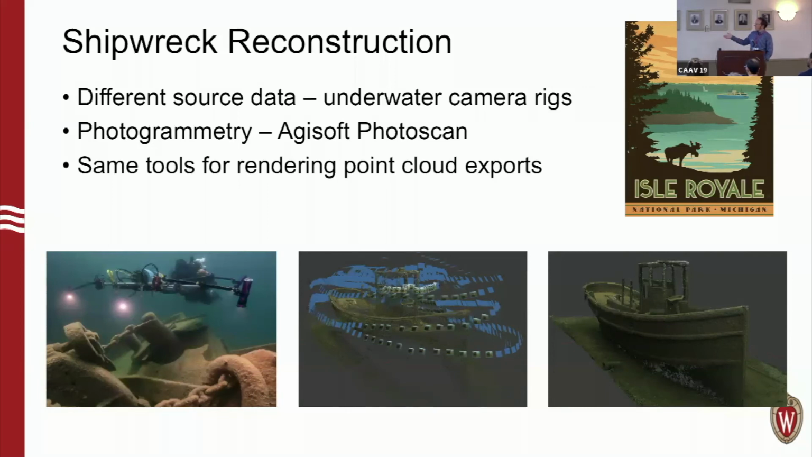And then we've done different things where we can visualize them in our cave using the same point cloud rendering engine that we built. And we're looking to do some work with Wisconsin Public Television. They actually happen to be doing a documentary right now on shipwrecks. So we're going to do some supplemental content with them, hopefully related to this topic.